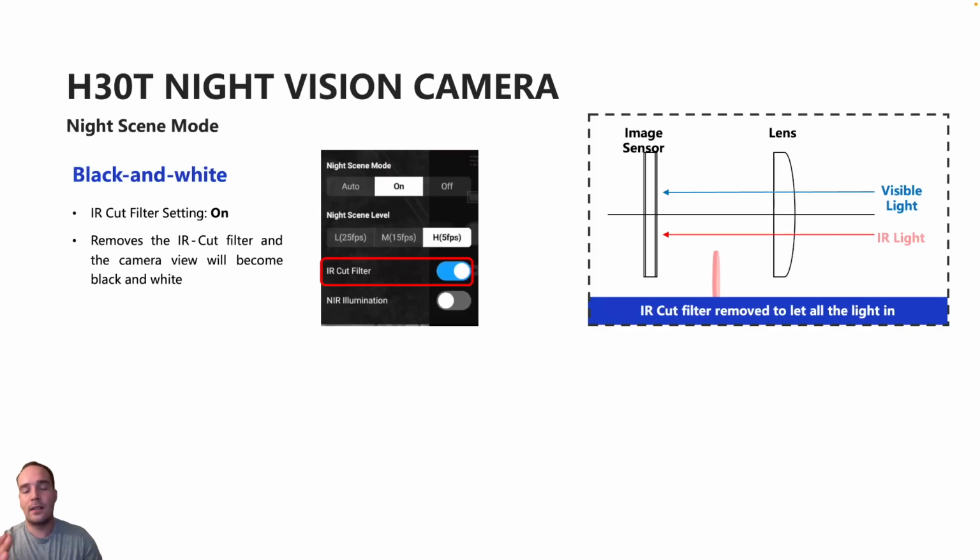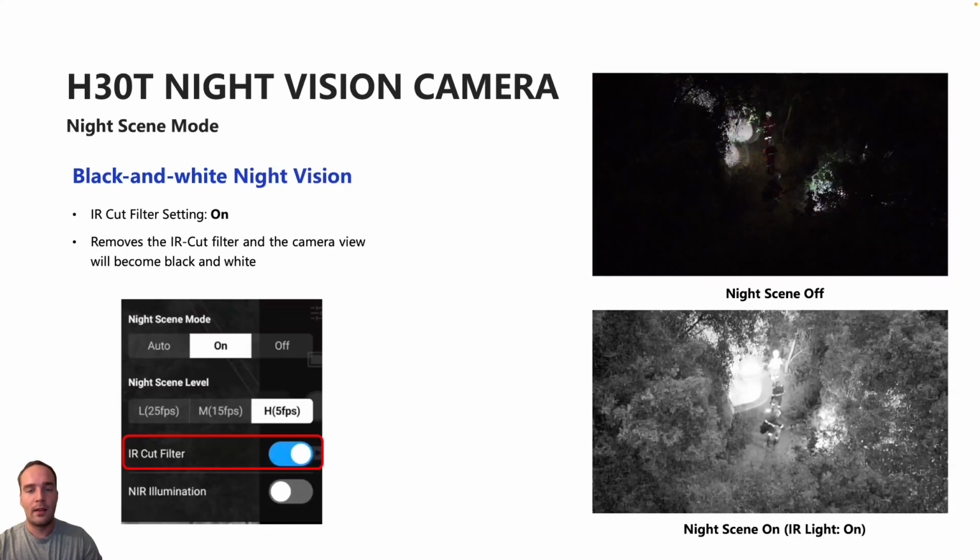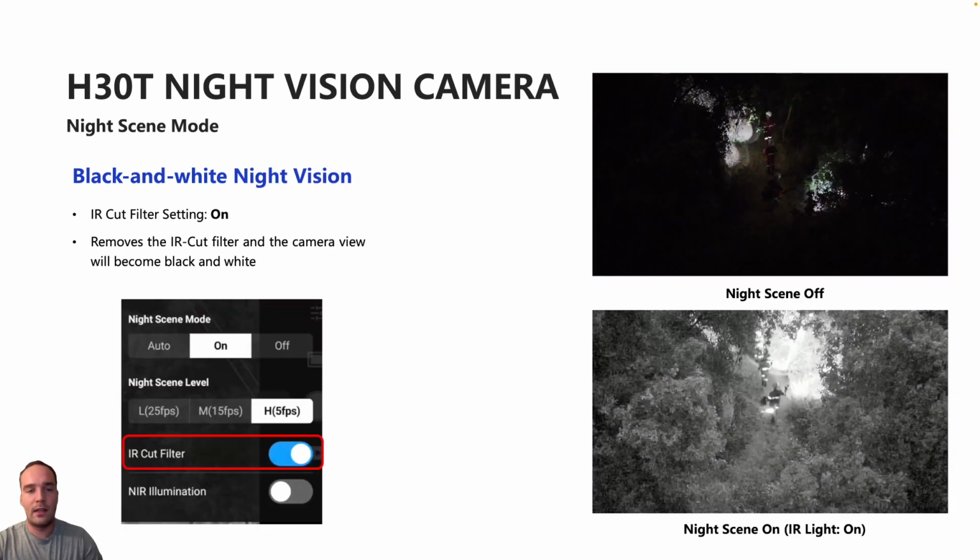The next setting, and this is now only for the zoom camera, is going to be that IR cut filter. So what we had just talked about earlier, we can turn the setting on and disable the IR cut filter. That is going to give us that black and white view.